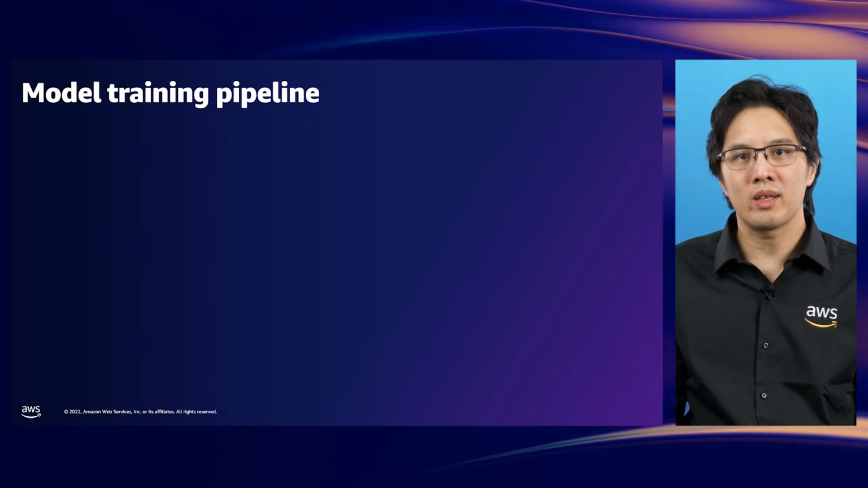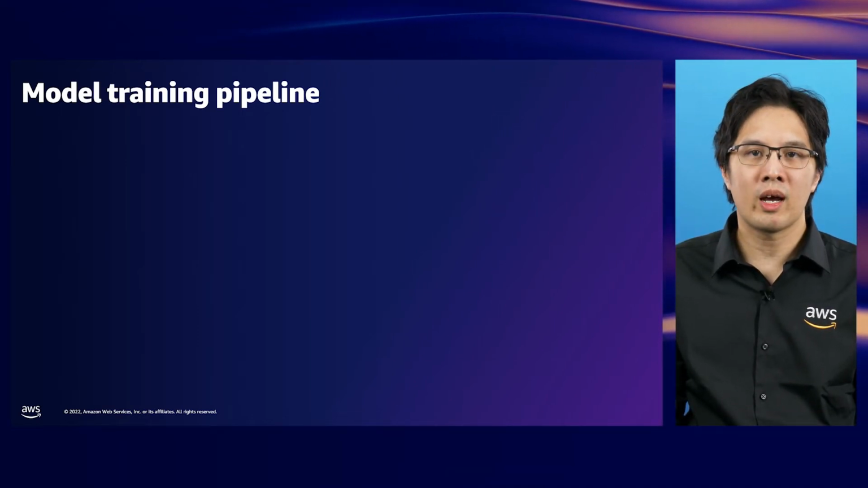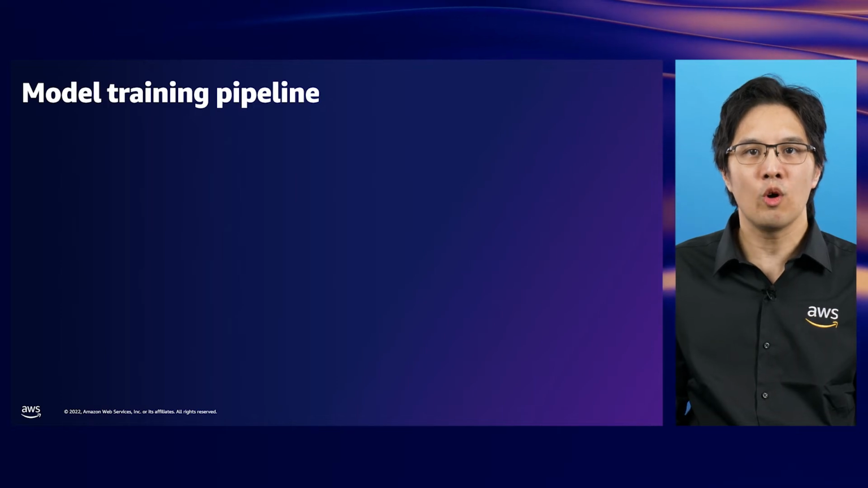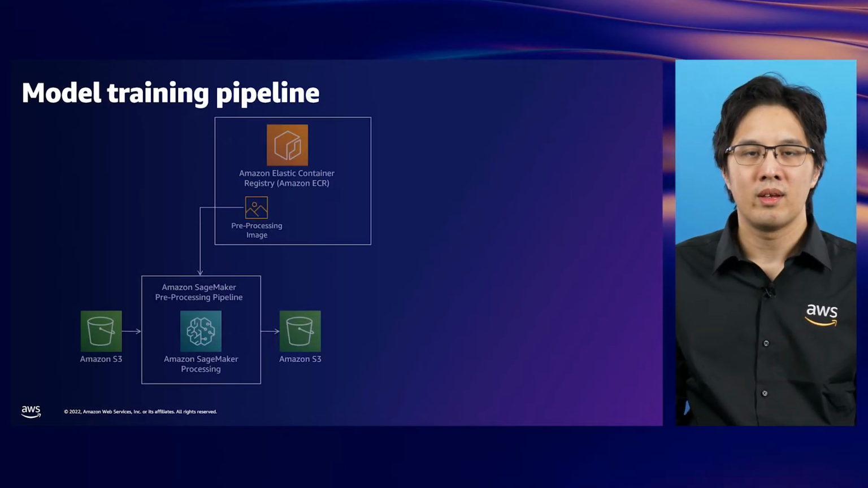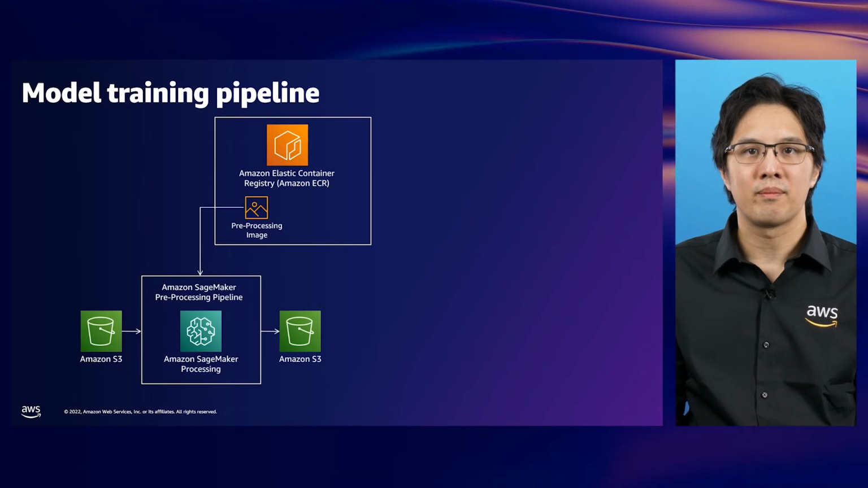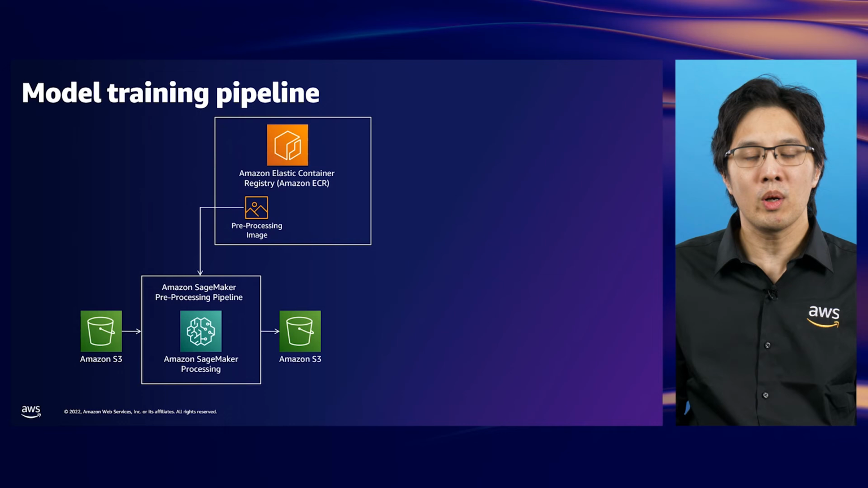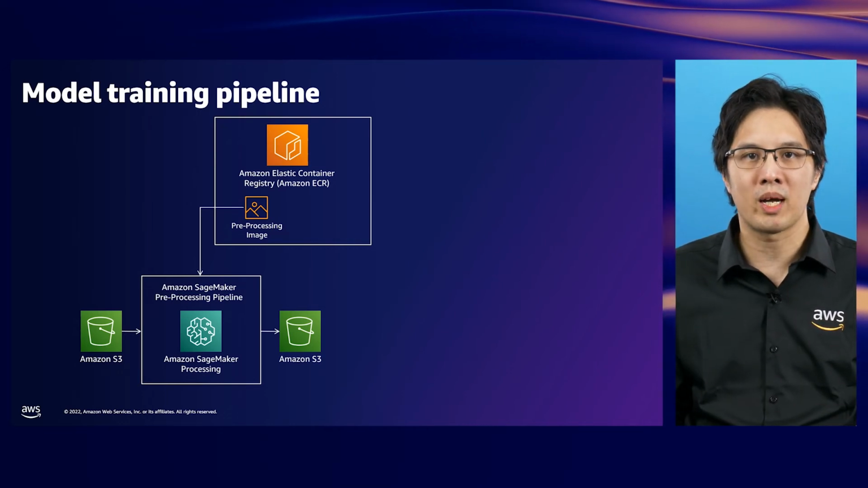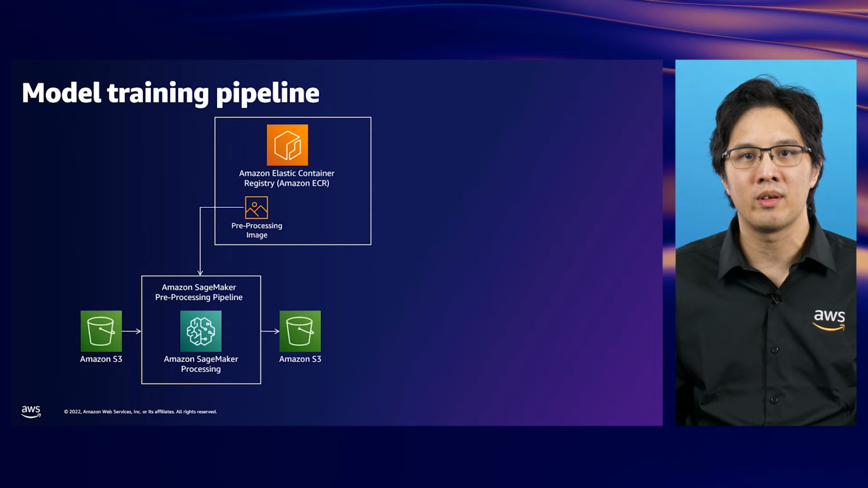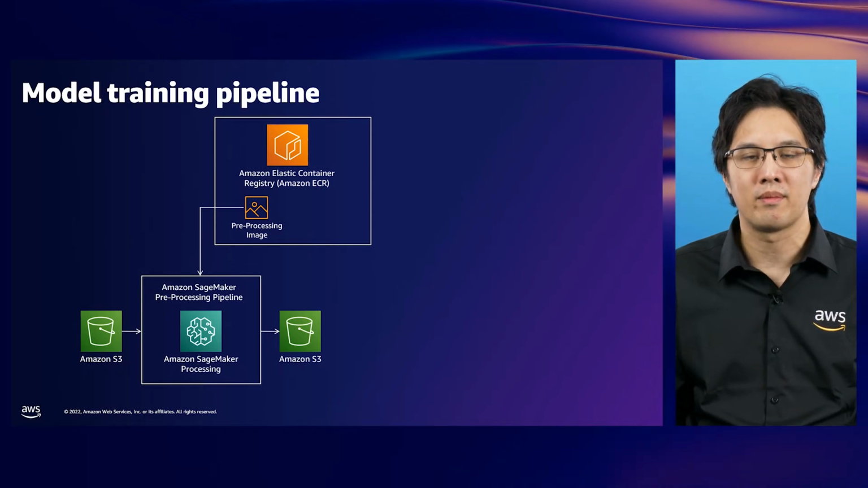Now that we've seen what the data preprocessing pipeline and training pipeline look like, let's take a look at how Geometric AI put this together to automate a very iterative process in AWS. Starting with our preprocessing dataset, this architecture is probably familiar to you from previous slides, but with one key difference. Geometric AI implemented the processing pipeline using Amazon SageMaker pipelines to automate the deployment and triggering of the preprocessing pipeline.